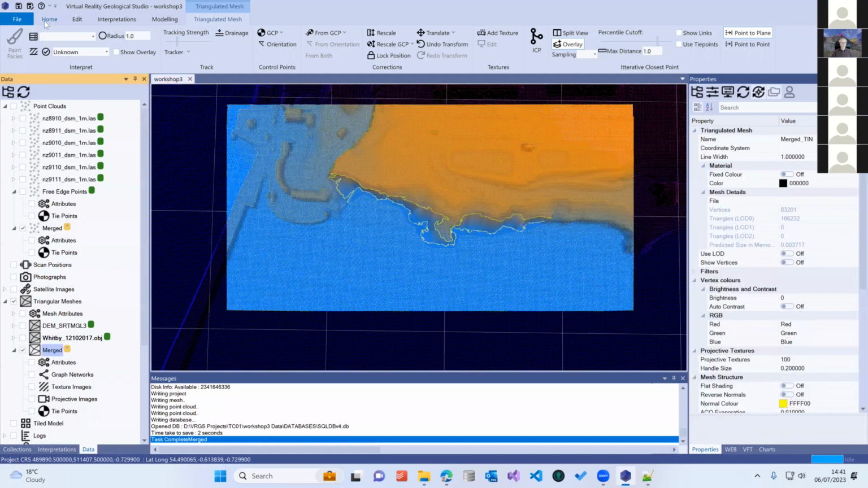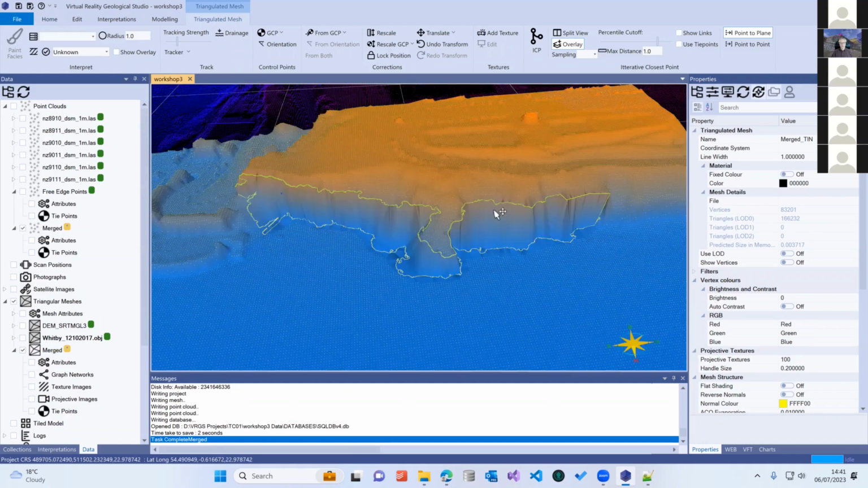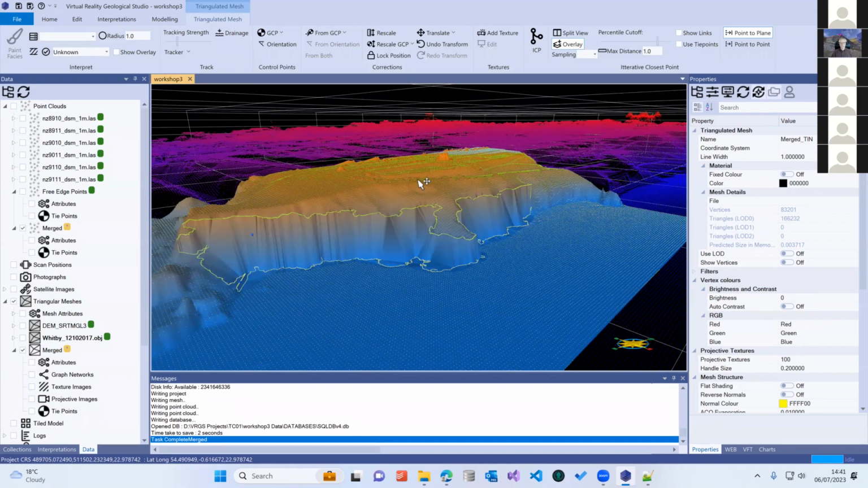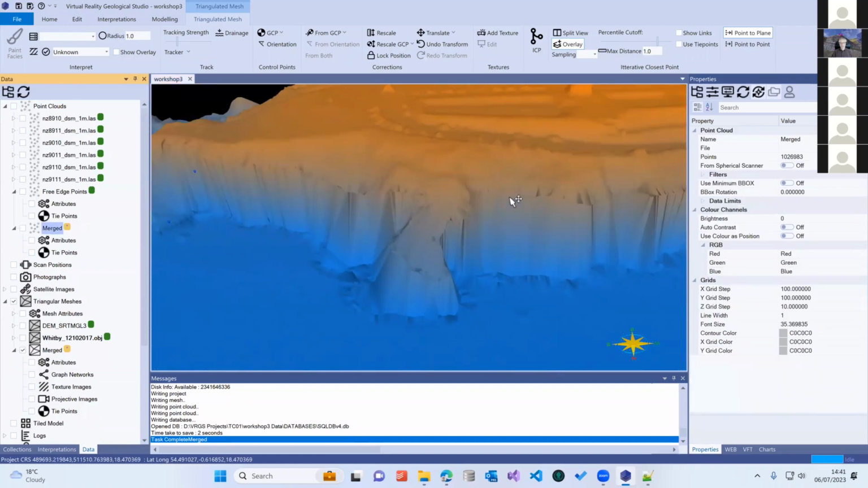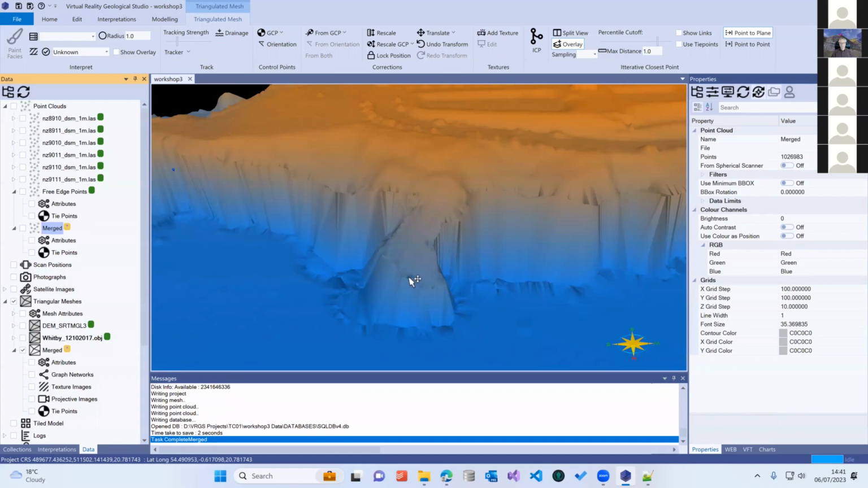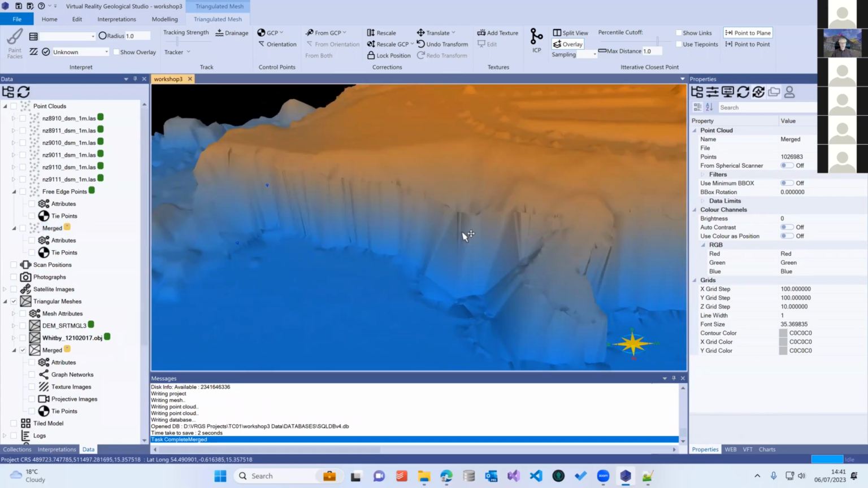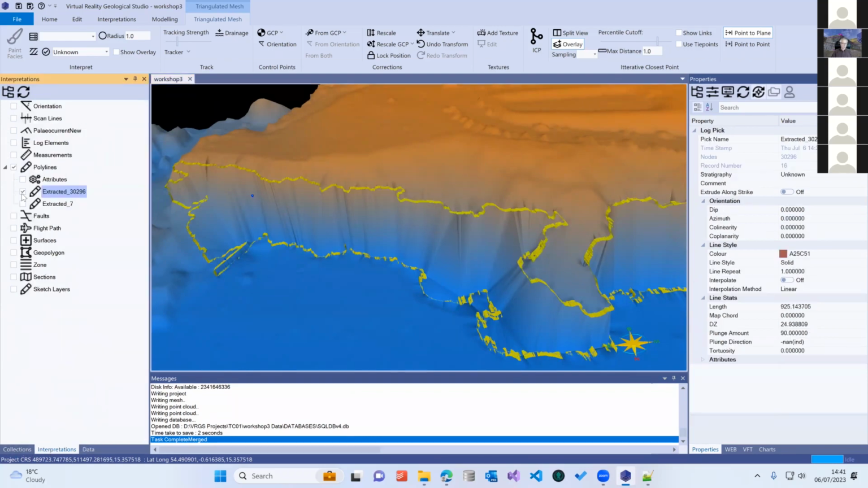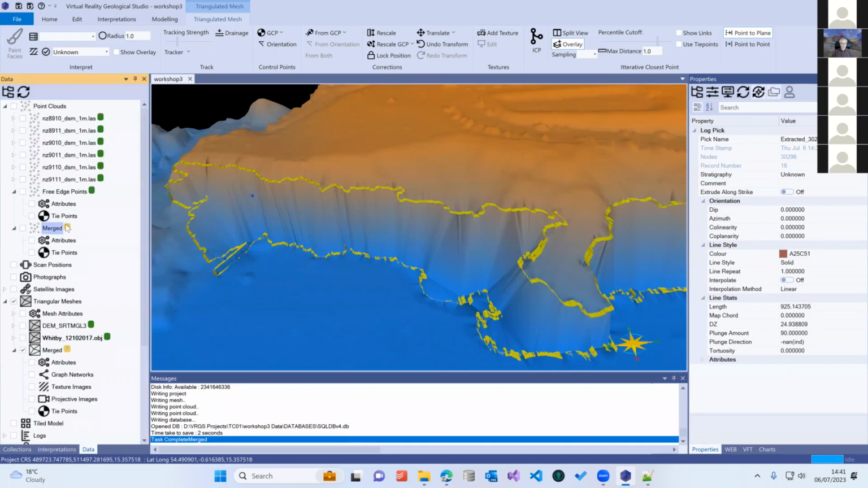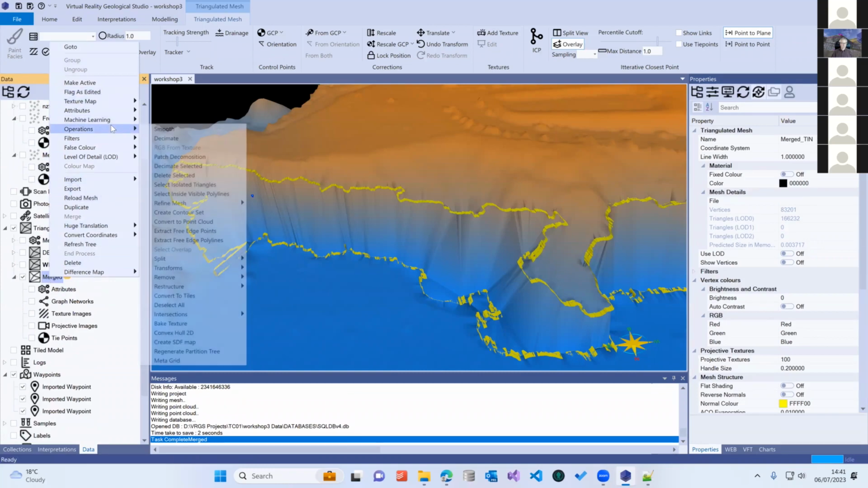And now we have a version of our elevation data set that has both the outcrop edge points and the elevation data, but we've still got these big triangles in here. We'll go into interpretations, switch back on our boundary polyline, and then in this section, we can go to operations.